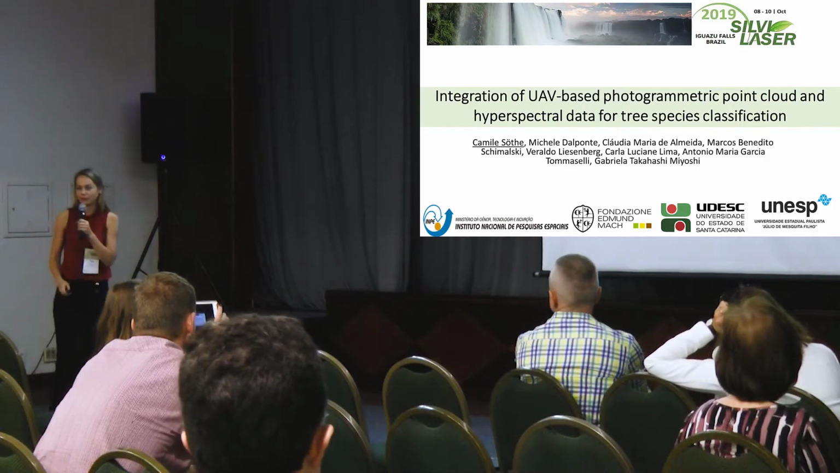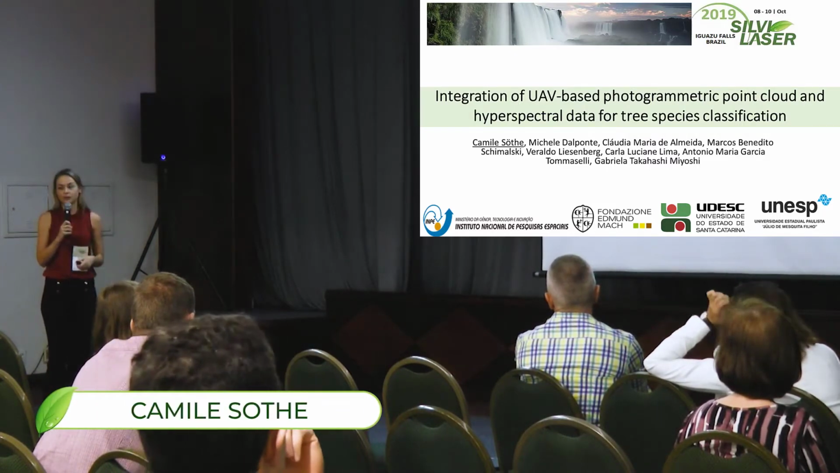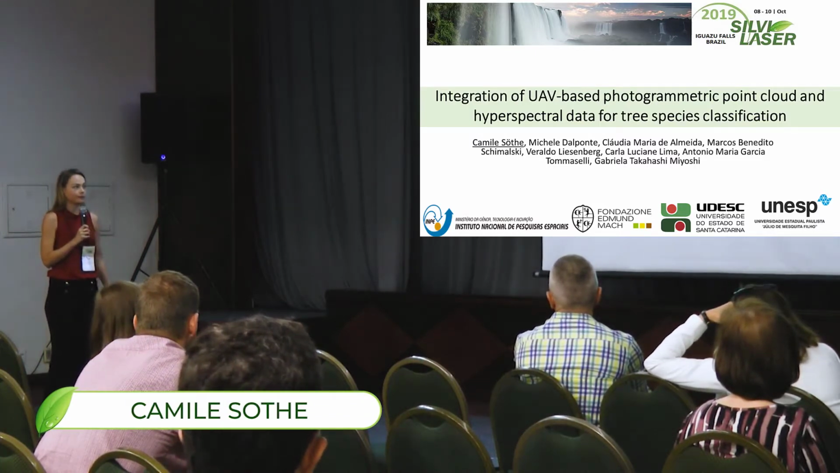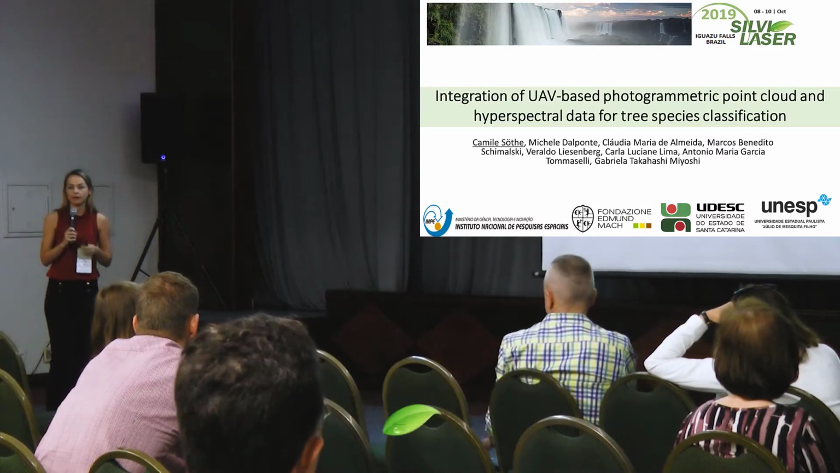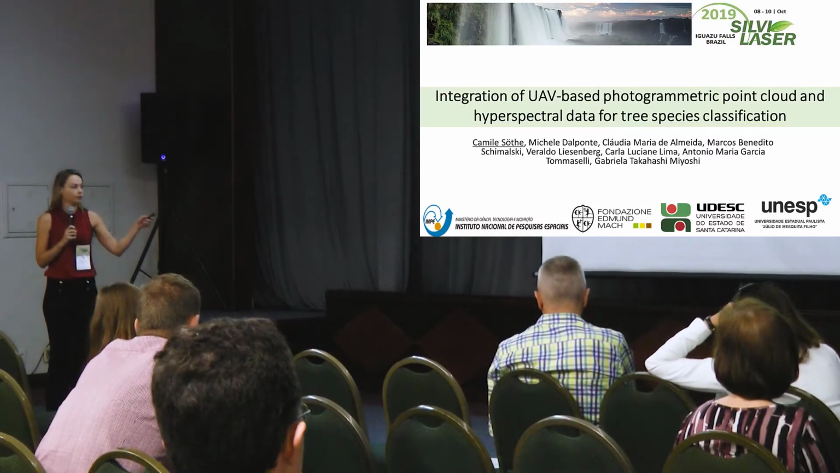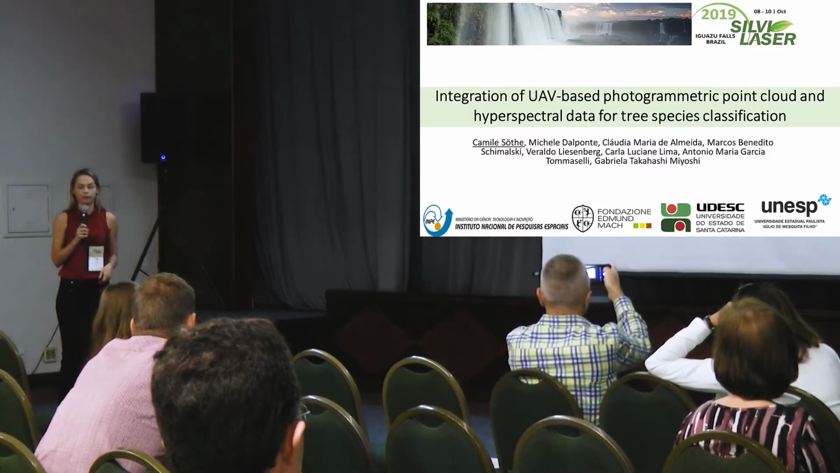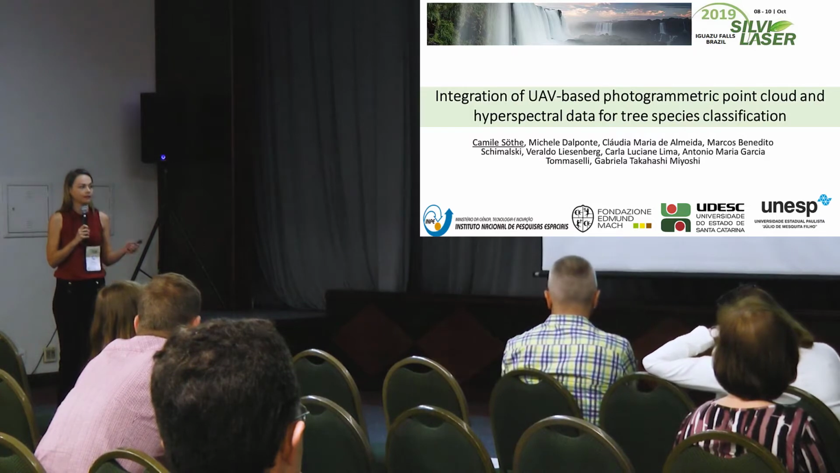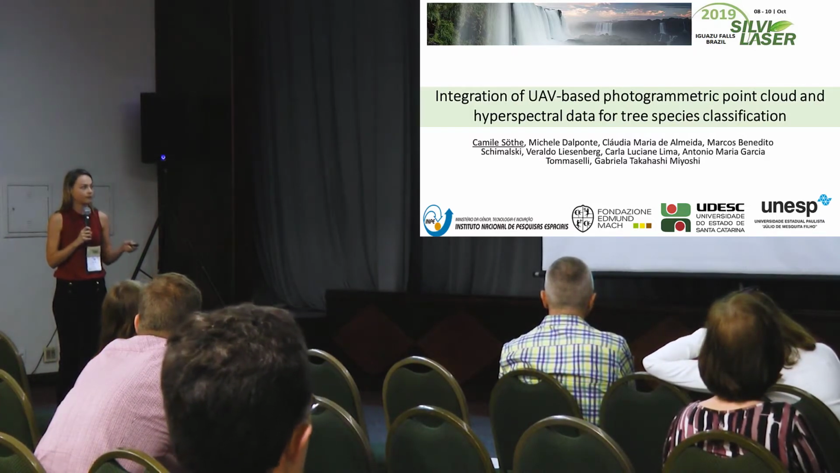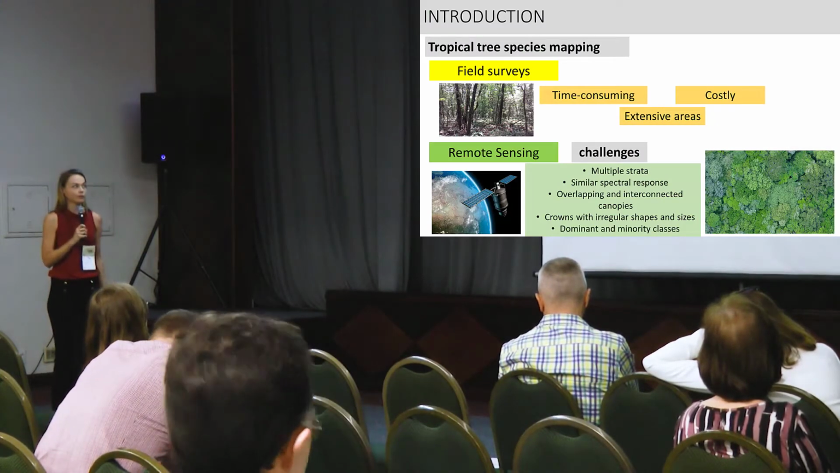Good afternoon, everyone. I will present my work entitled Integration of UAV-based photogrammetric point cloud on hyperspectral data for tree species classification. This work was a part of my PhD study at the National Institute for Space Research, and it was made in partnership with Fundación Edmund Mar, Santa Catarina State University, and São Paulo State University. I will start with a brief introduction about the subject.